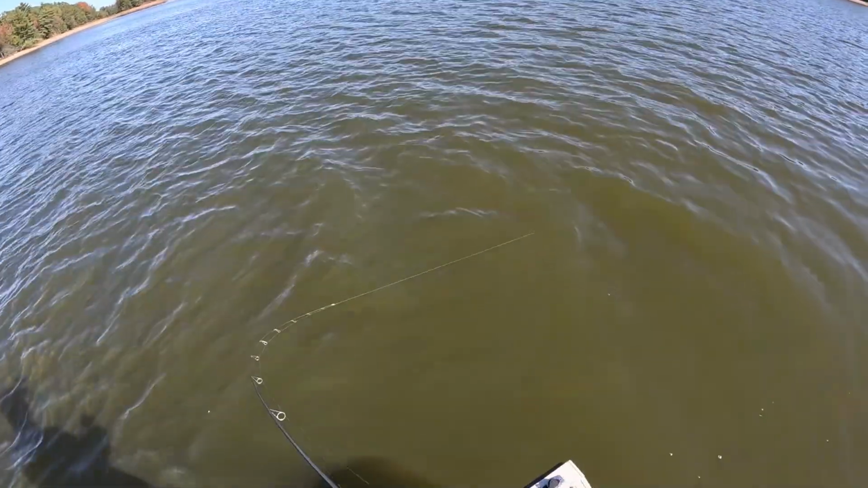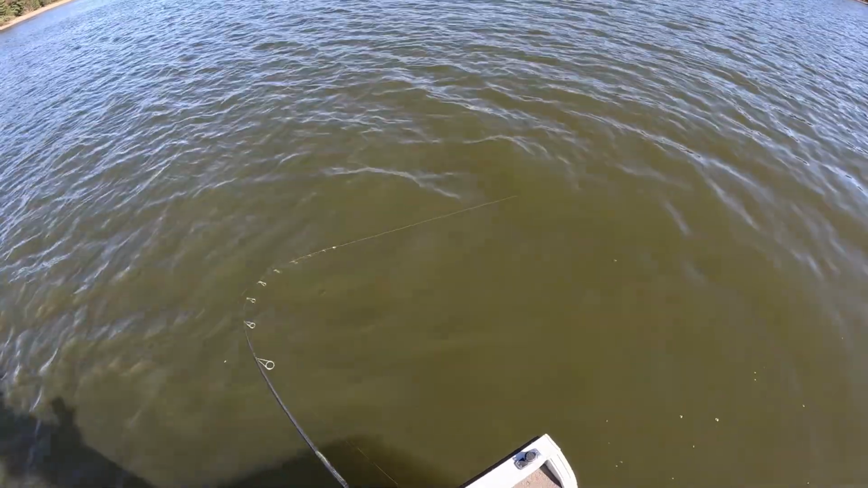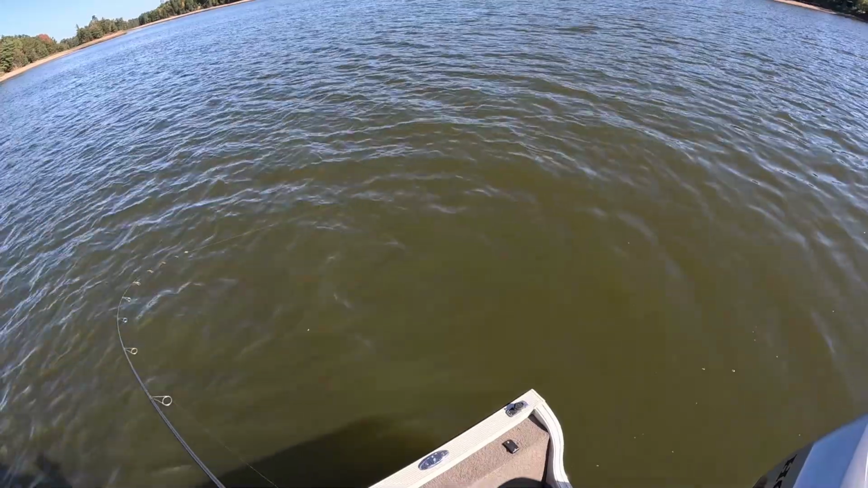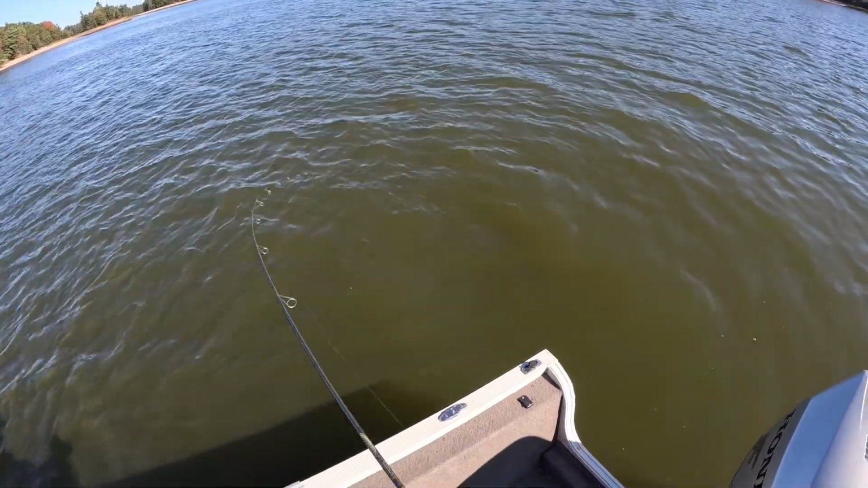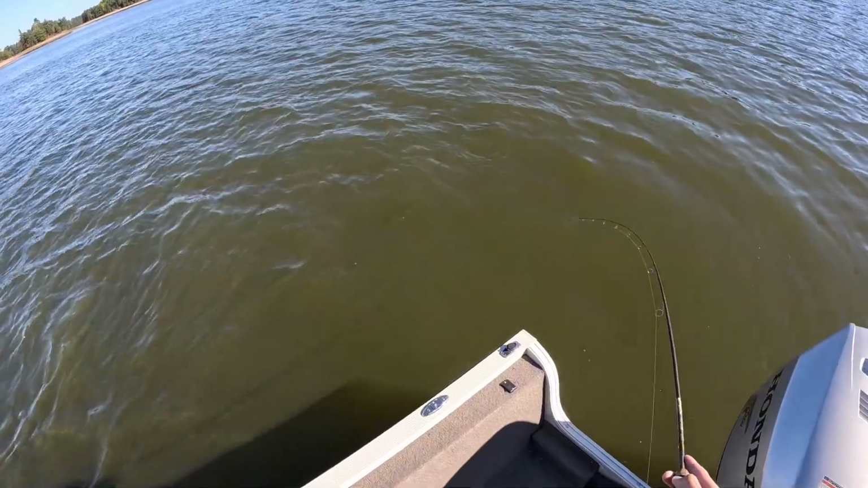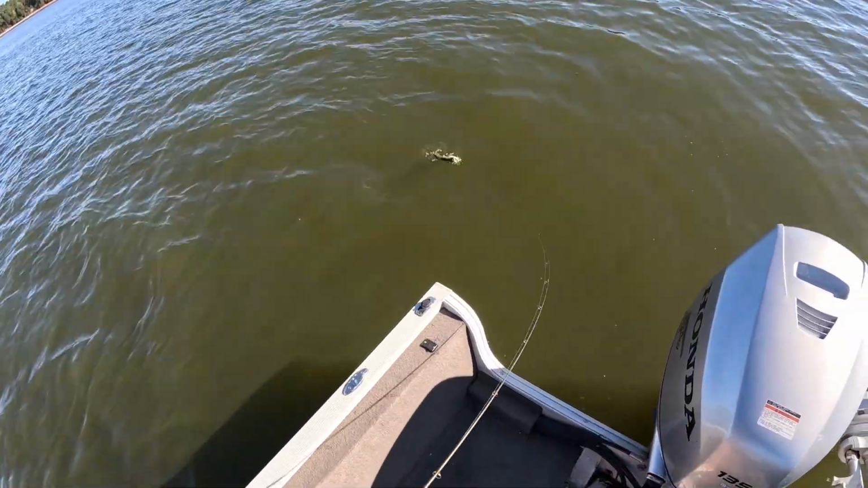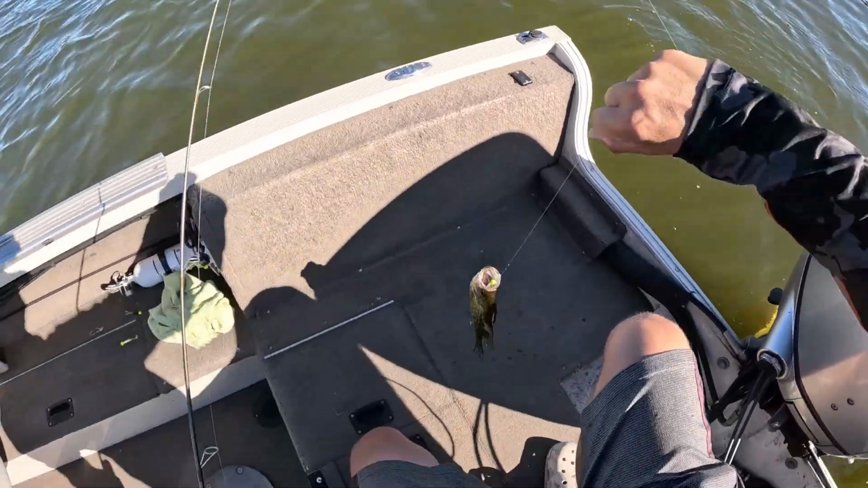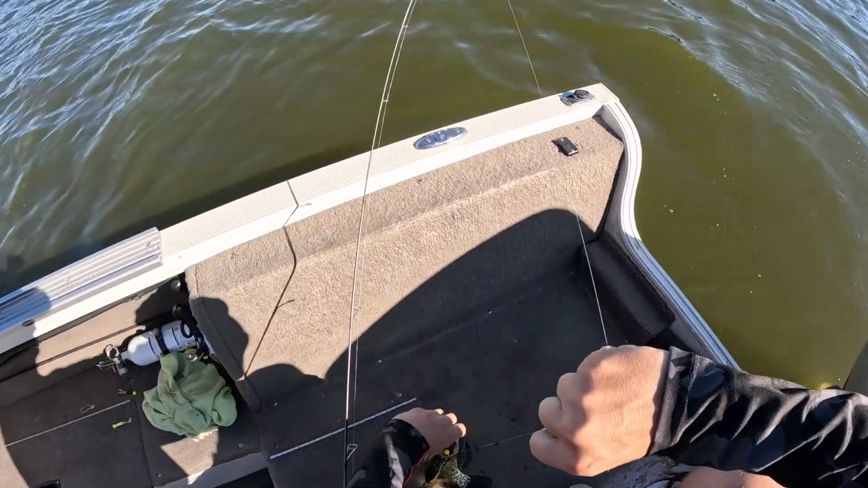Yep, right there. This one feels smaller right off the get-go, but he was a little further away. Oh, they fight good. Oh, he's respectable. He's not small by any means. Hop him in the back of the boat here.